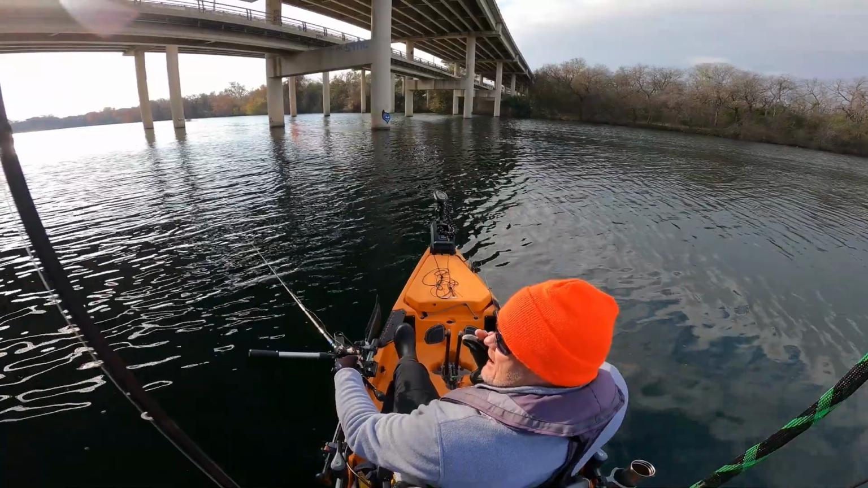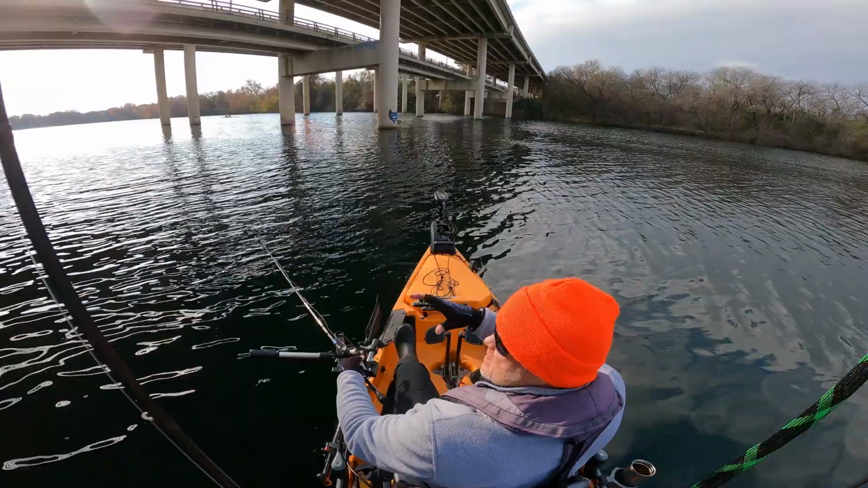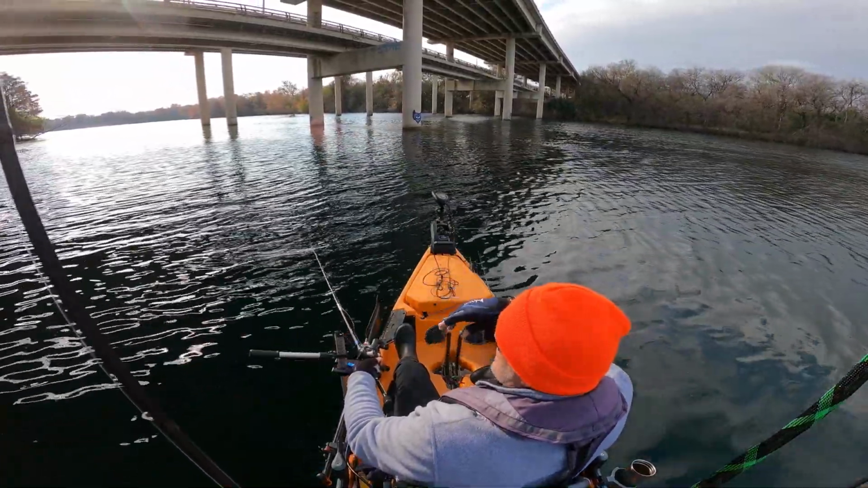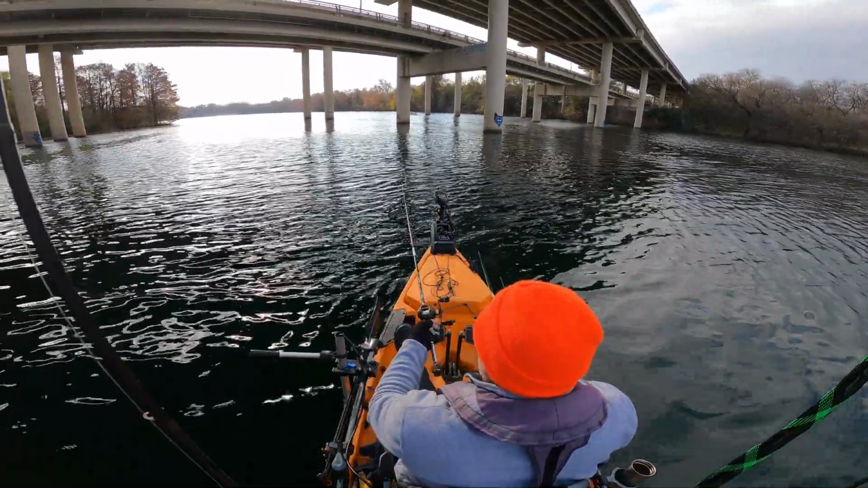So it's not just by the pilings. There's isolated grass patches out here. Small, 3 feet big, maybe 6 feet high. And they're coming out of those, just popping at the jerkbait.